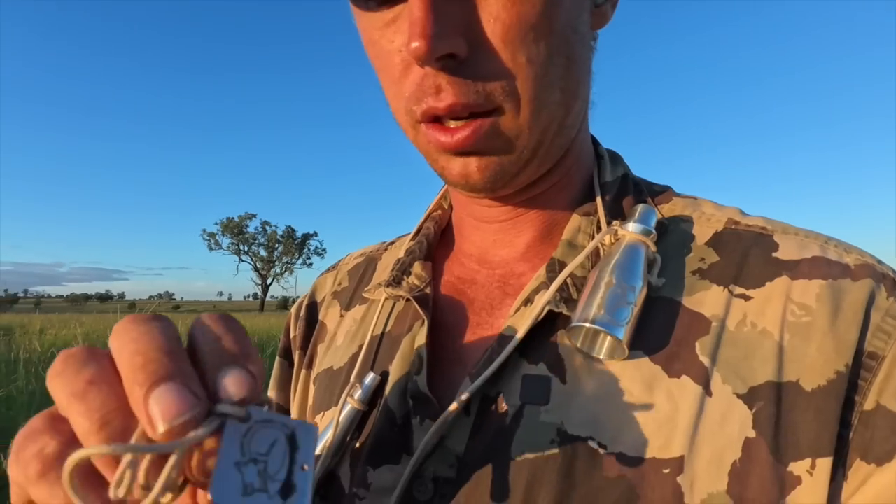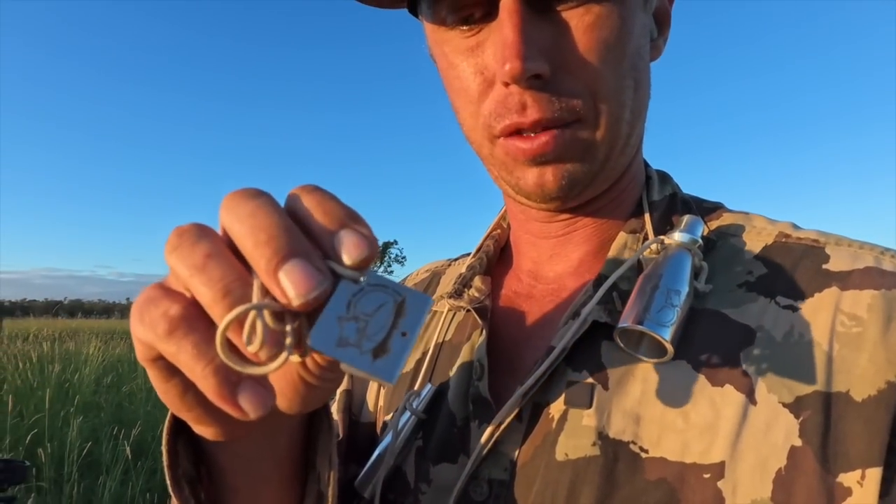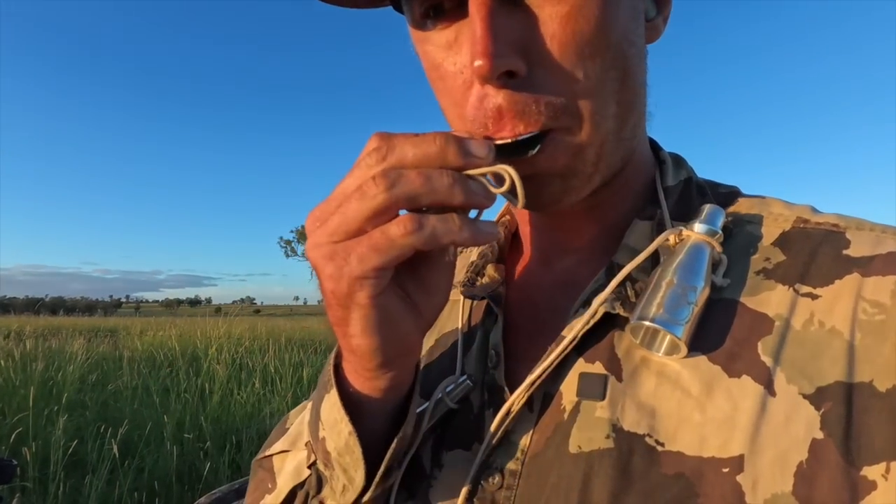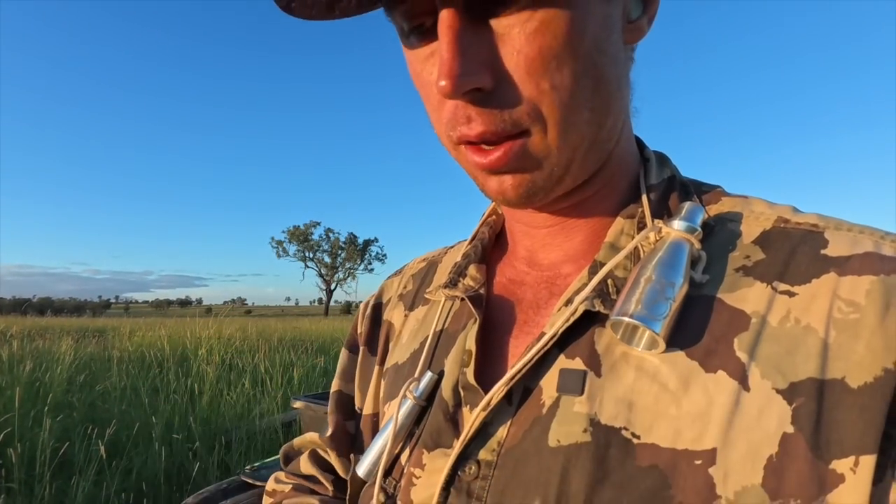This one is like your Tenterfield type whistle. I'll give it a try on the dogs later. This one here sounds like a hare or something. Listen to him.